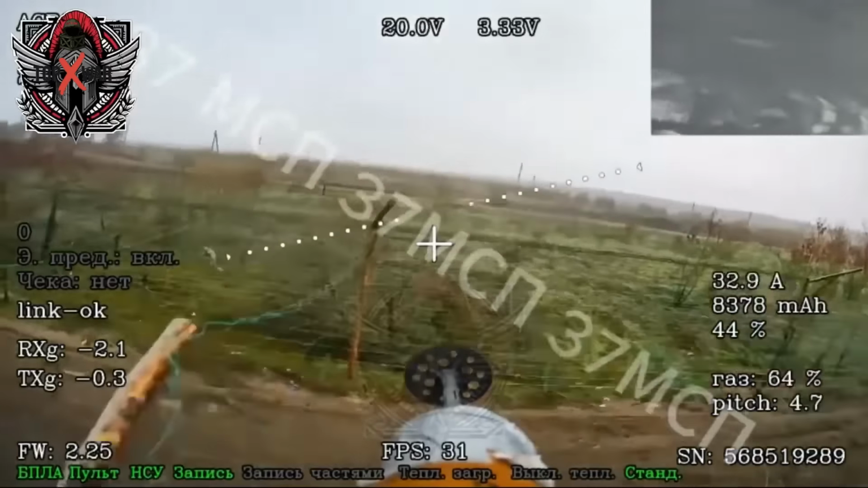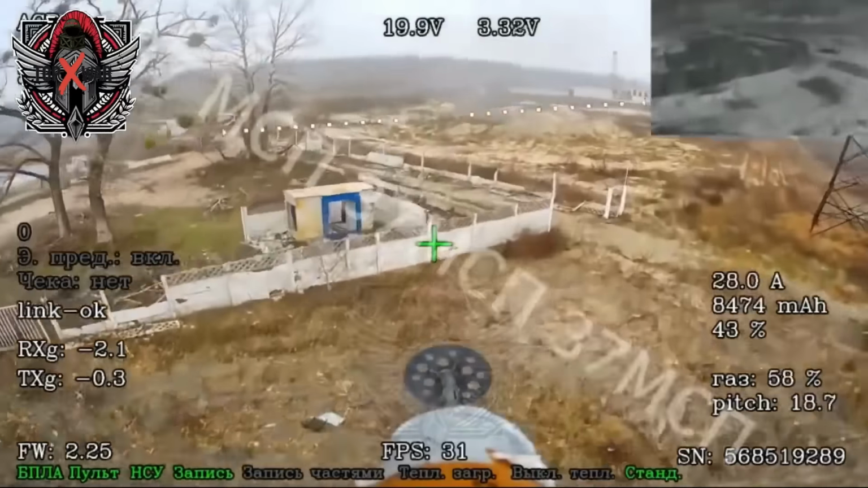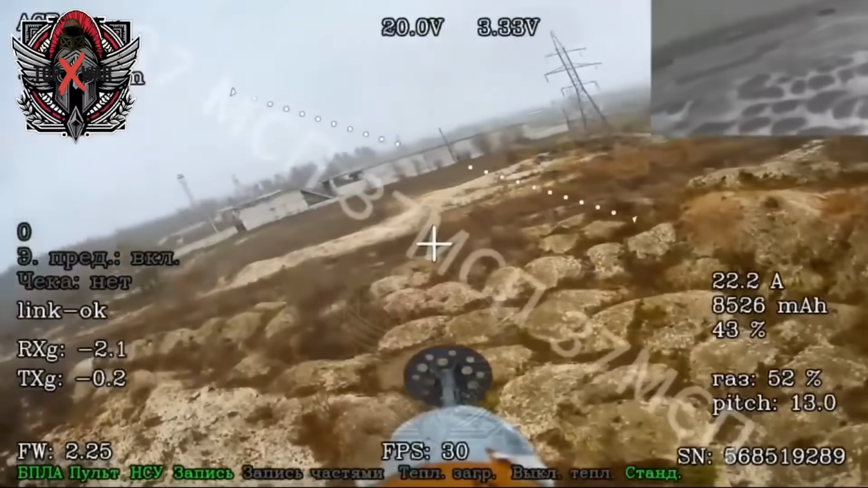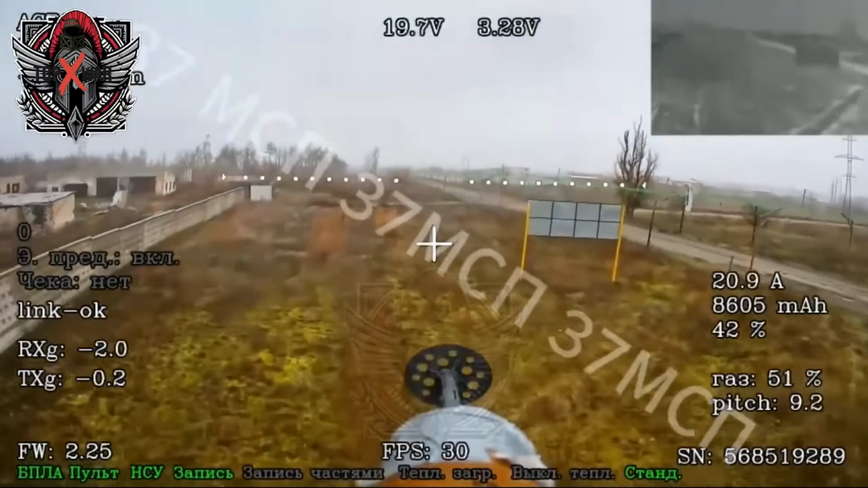FPV drones maneuvering through contested terrain, striking enemy positions with accuracy, and disrupting Ukrainian movements. Each clip demonstrates the seamless integration of technology and battlefield experience, where operators adapt quickly to changing conditions and deliver decisive blows.